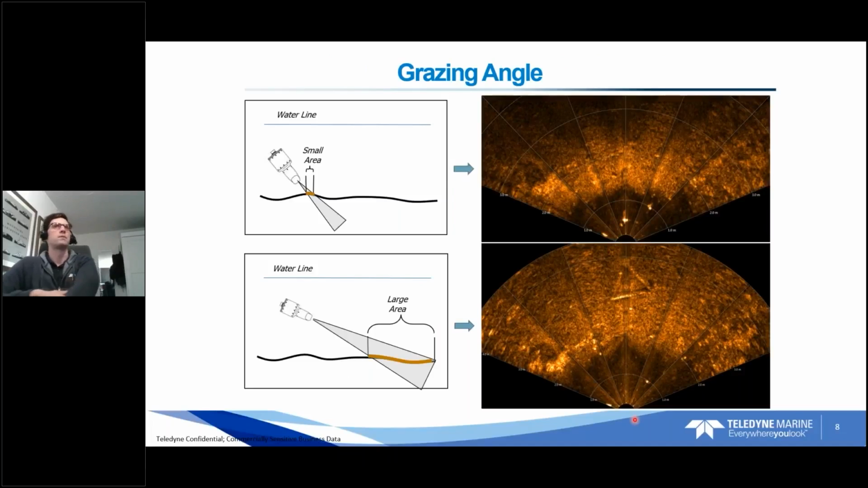Another very important concept we try to get across, which a lot of people have trouble with initially when they're brand new users for our system, is the grazing angle. So really the tilt angle of your sonar, whether you're on a surface vessel or on a subsea vessel, ROV, the tilt angle is going to be very important. If we're tilted down too much, like seen in the top image here, we're going to really just illuminate a small sliver of the seafloor. You can see that represented in your actual view. This is from our software. It's just a narrow band of returns.